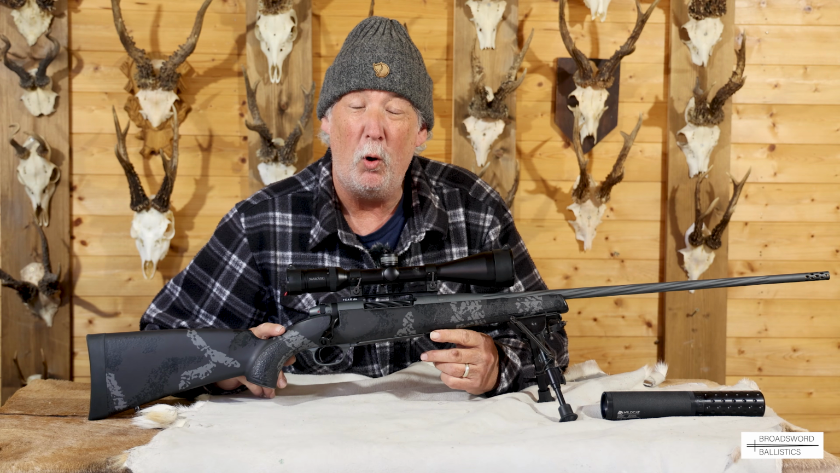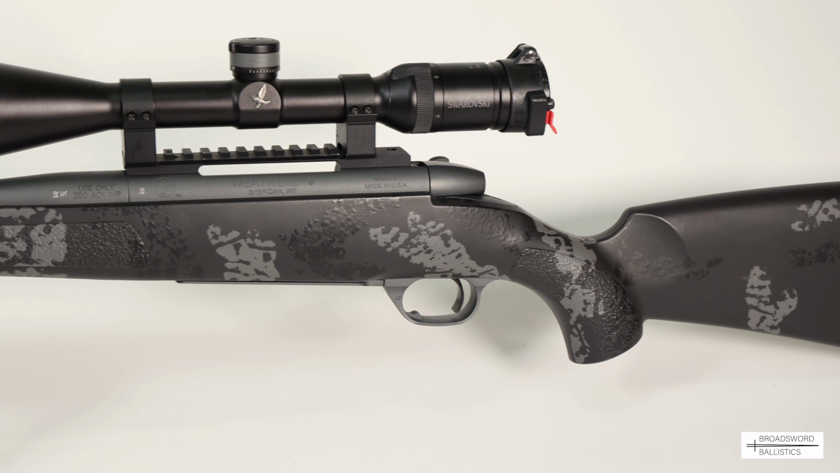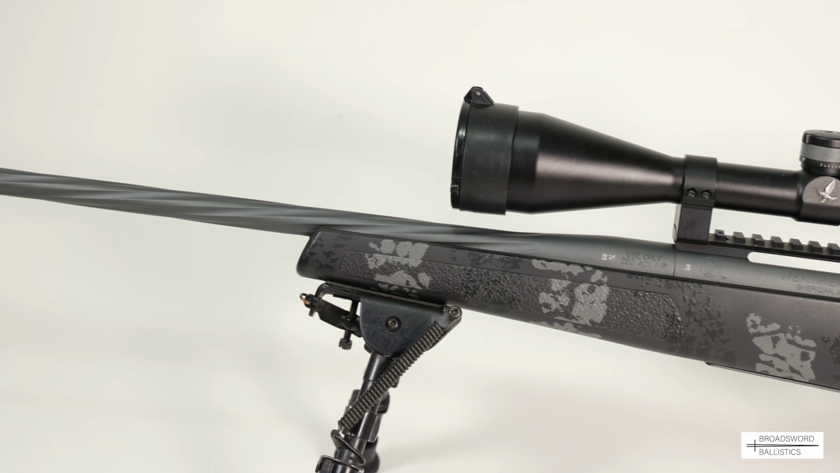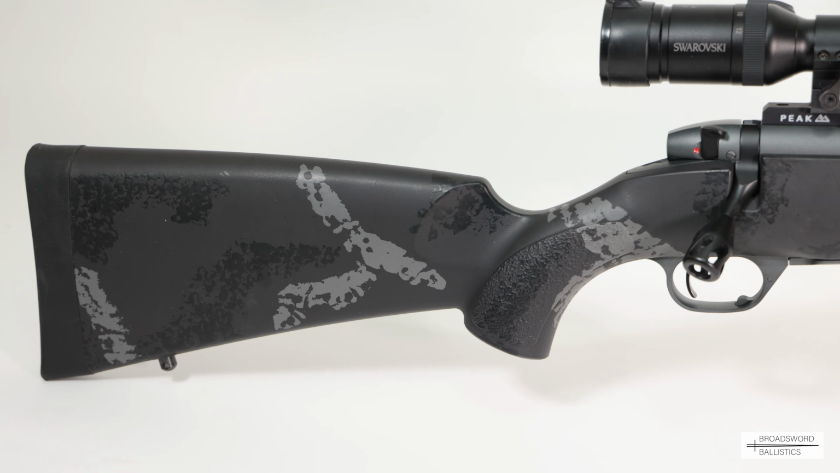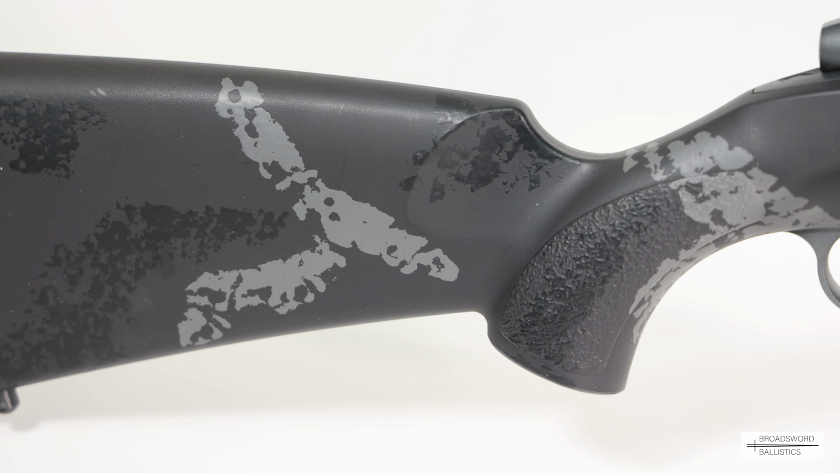Let's go on and have a closer look at the stock. Well, one of the reasons why the Live Wire is so light is the polymer stock here. It has a hand-finished sponge paint, semi-camo effect. You've got a grey background with light grey and black sponging. I think that's very effective, very nice.